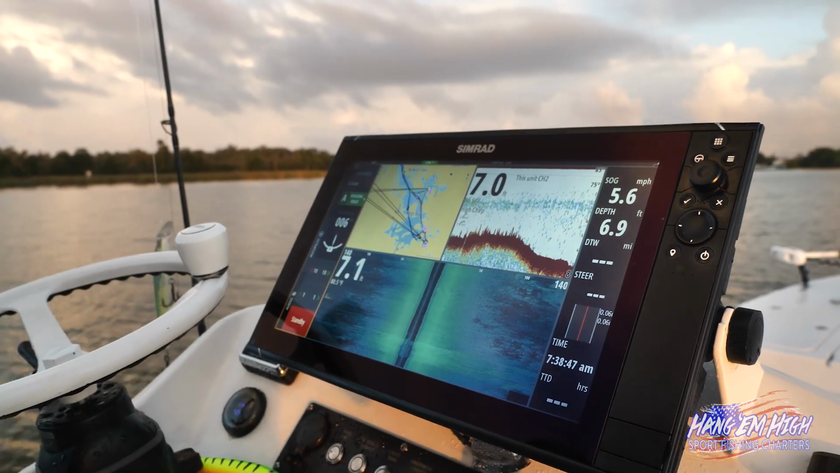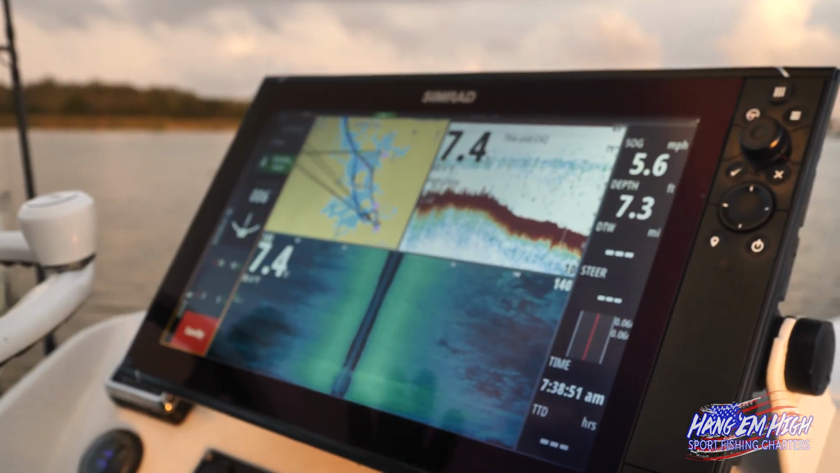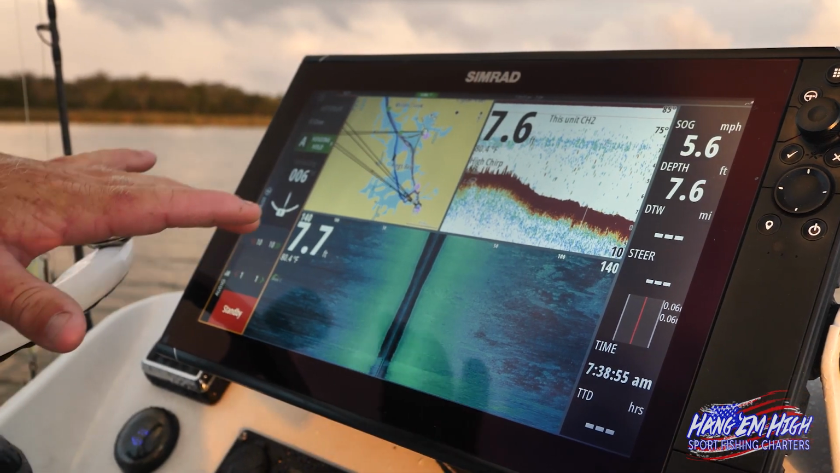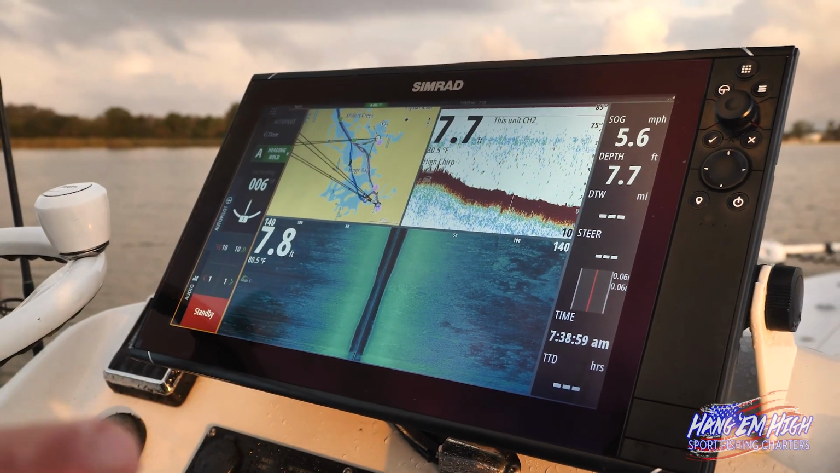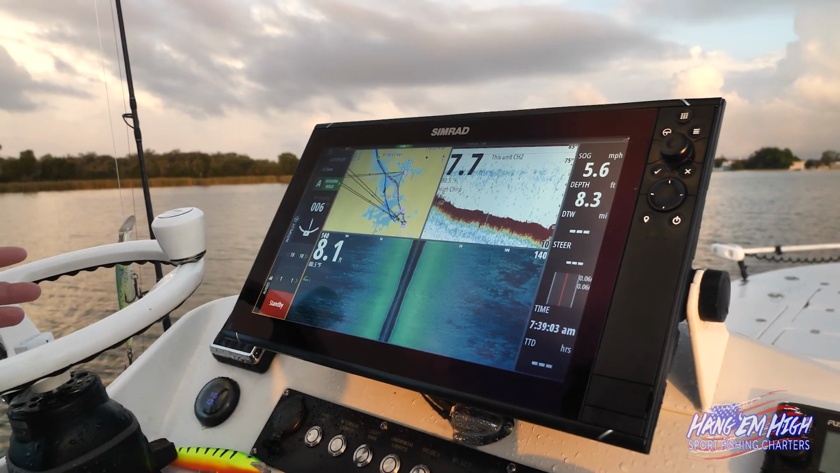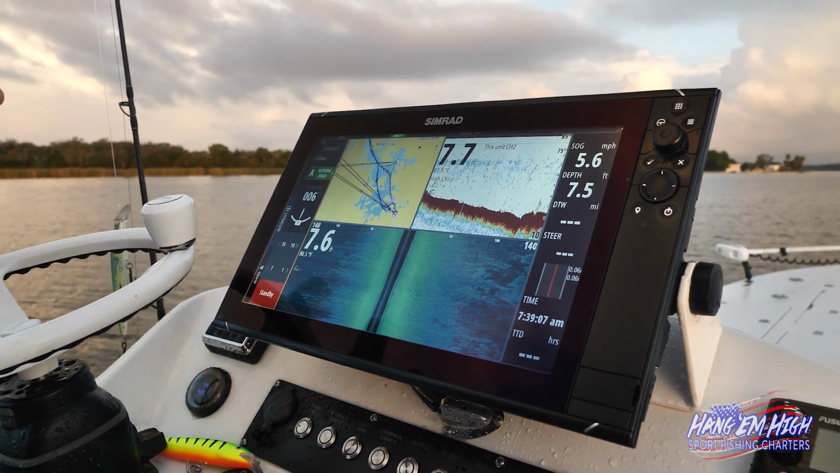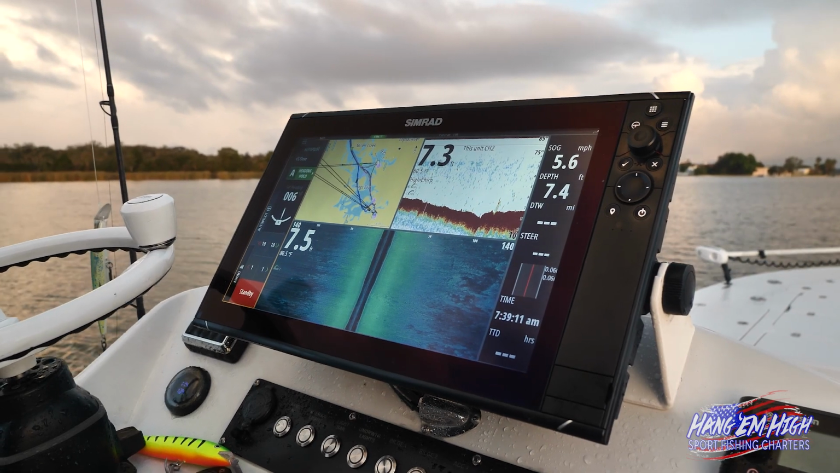Today we're also going to be talking about how to use our Simrad electronics to find different spots. We'll show a little bit about how to use the side scan to find spots, mark rocks off the sides, and how to use that to help you judge what you're actually fishing over, as far as what kind of structure you have. That's a really important part of grouper fishing because it's all a structure-based fishery.